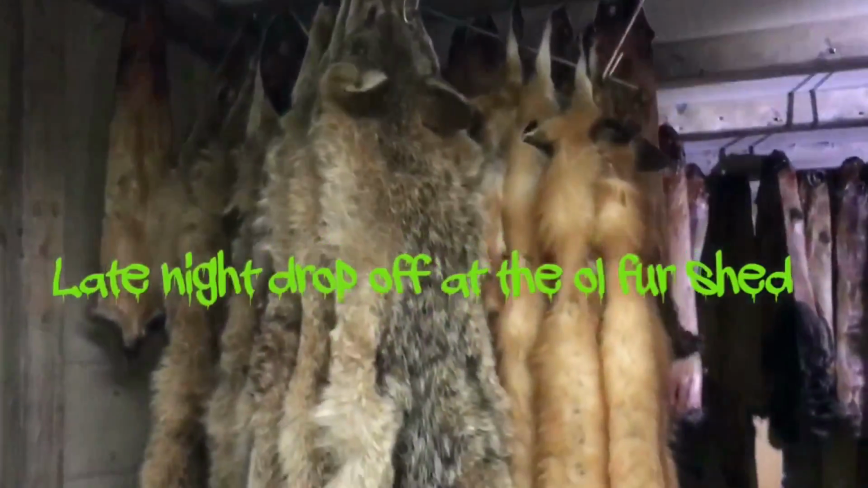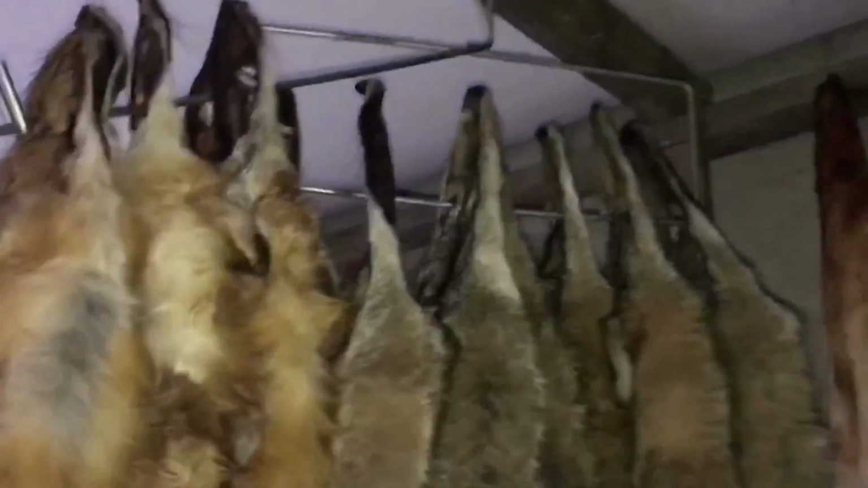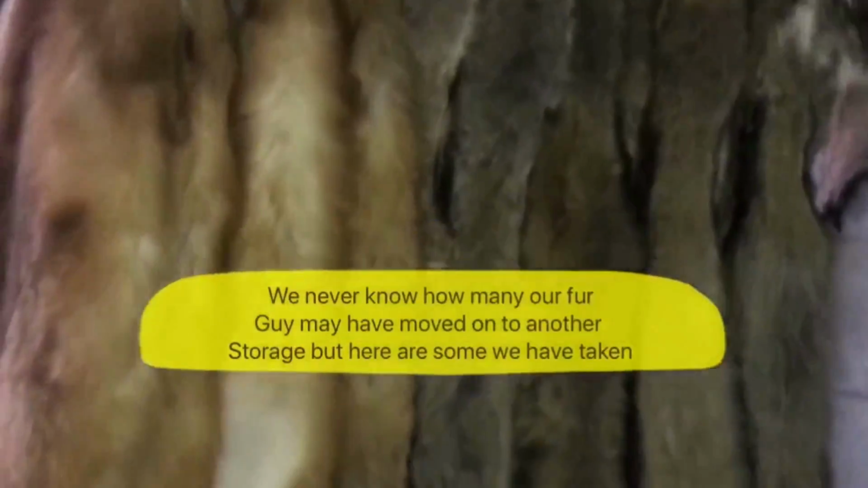So just a recap of the old fur shed. We ain't been in here in a while. Starting to get them piled up. Take y'all on a little peek here on a work night. Some of them are almost ready to take to the market. Bunch of coons here. Put them out on the flat board.